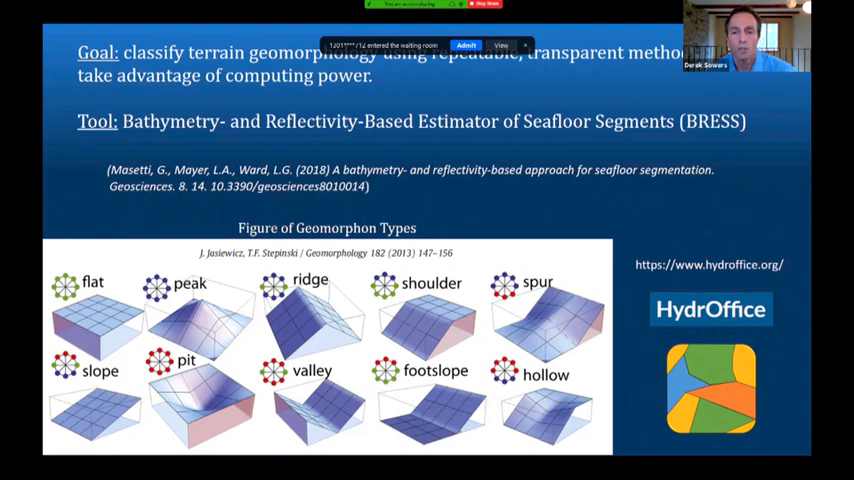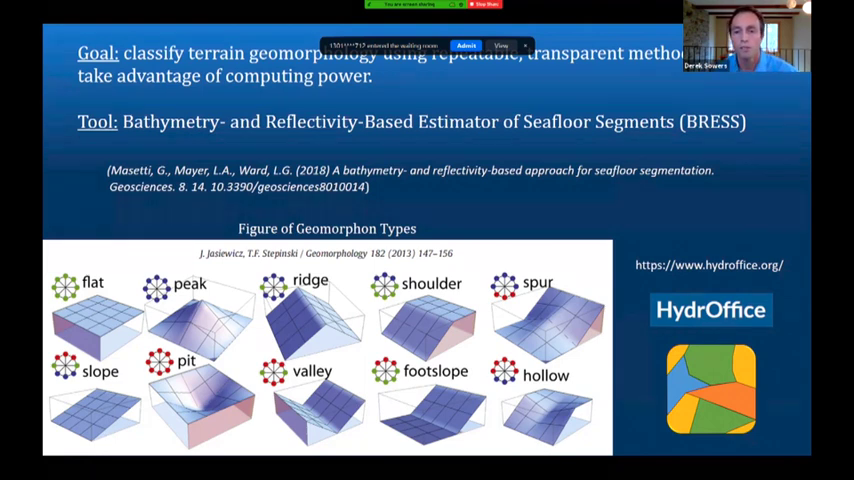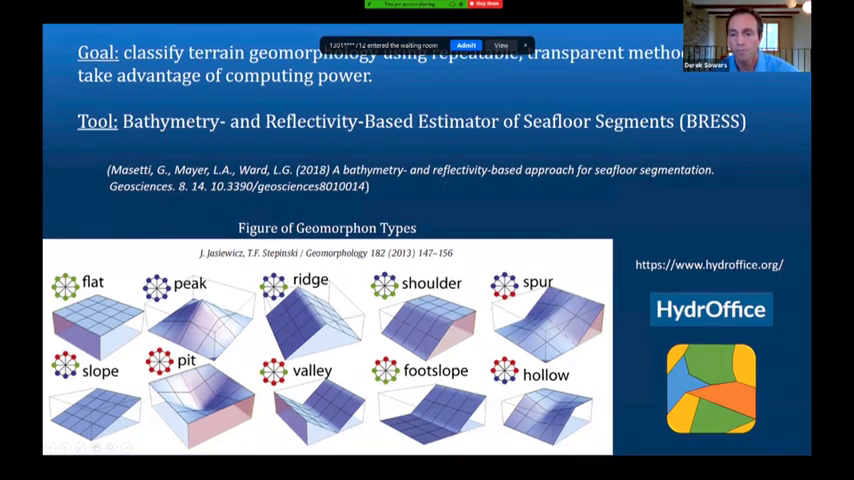And luckily, there was this wonderful tool that was recently developed by Giuseppe Masetti, who's on the call today. It's called the Bathymetry and Reflectivity-based Estimator of Seafloor Segments, BRES. This is open source software. You can go to the Hydro Office site with the link here and download it. It's Python code based, and you can basically apply it to your own study regions.